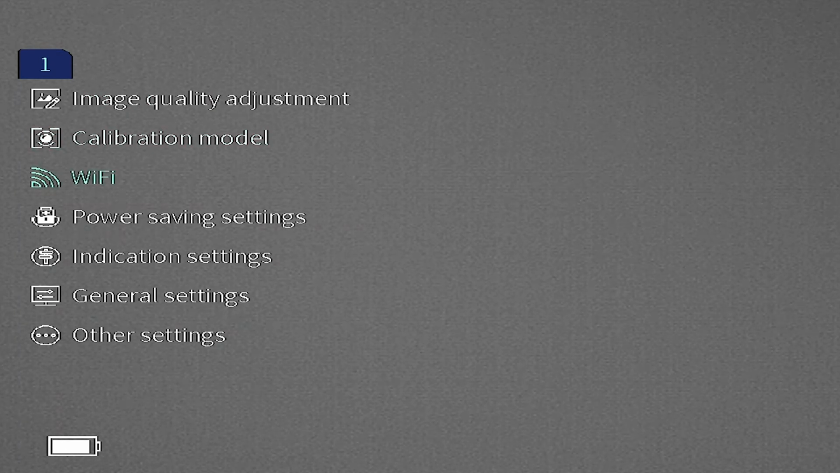And then finally, Wi-Fi. Wi-Fi settings are going to be important if you want to pair this up to your phone and record the images and control the whole device from your phone. So we'll go ahead and hop into that and turn Wi-Fi to on. When you do that, what you see in the top center of the image is the name of your device. So that's the network that you're going to want to connect to with your phone. So we're going to go ahead and connect to that with our phone right now, and I'll show you how that gets done.